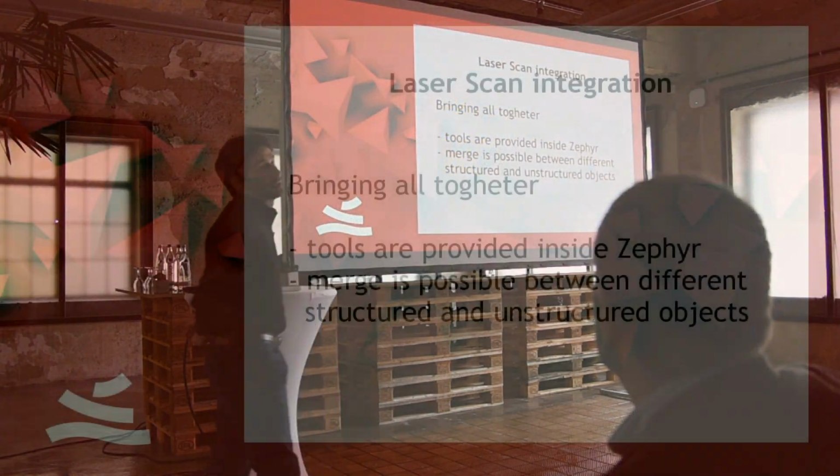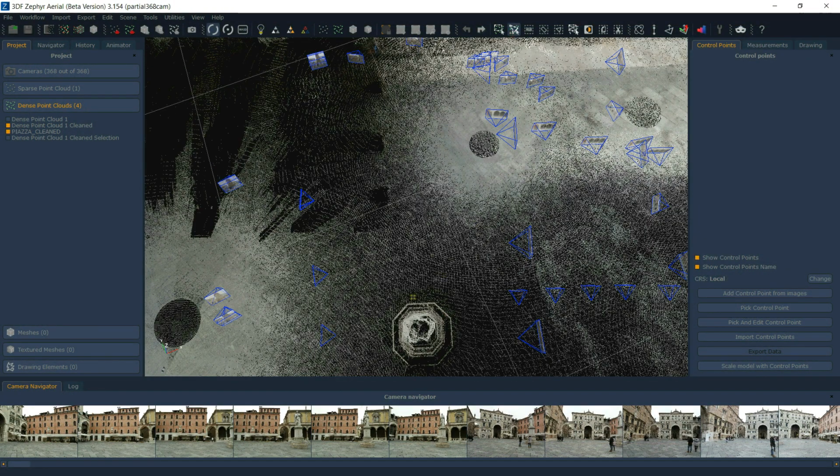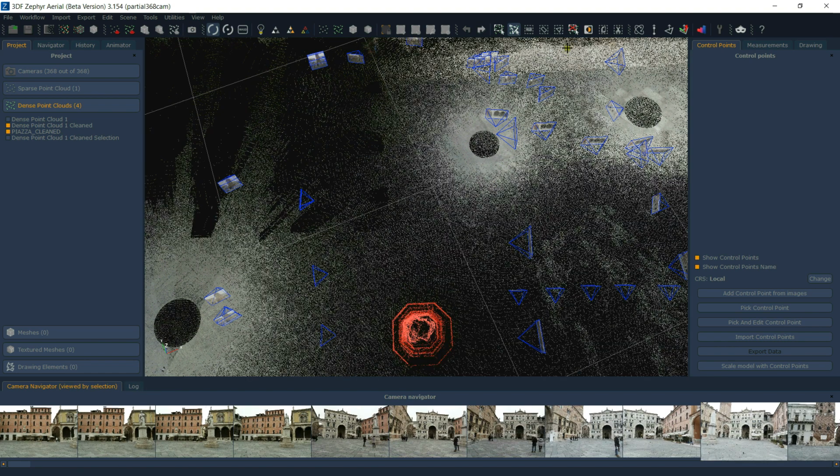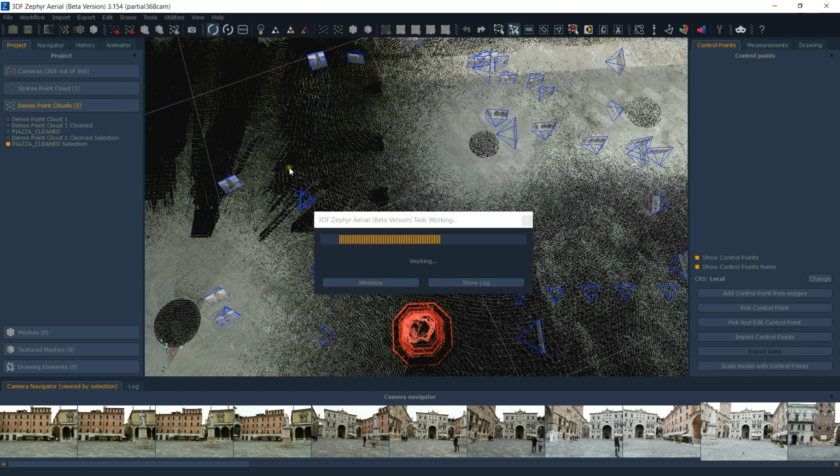So there are a lot of tools inside Zephyr. Zephyr is not just something to do the 3D reconstruction, there are a lot of tools inside. So for example, I'm now taking my laser scan structured point cloud, and I'm cutting away the statue of Dante. I simply select it and create a new layer and copy or cut. That's what you decide to do.